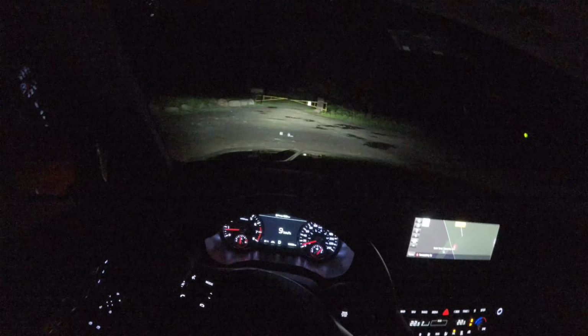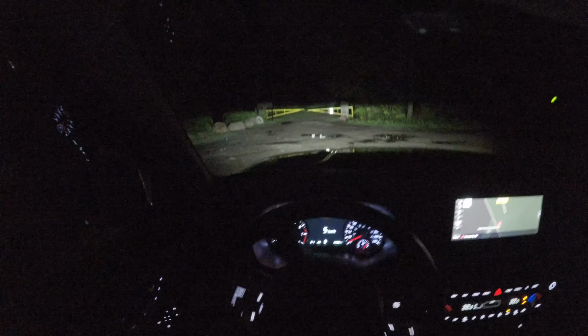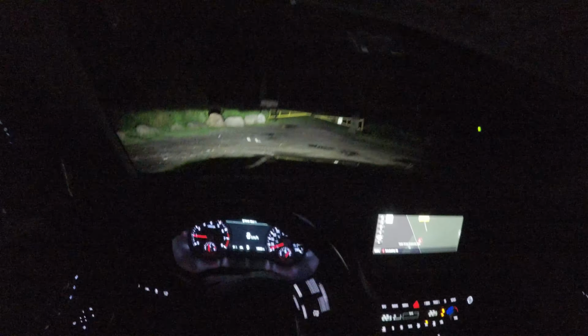Now a bit of a static test for our high beams. Of course, we're pointing down now, so I can't really see much right now. Not like in the ZR2 where we had off-road lights on top, which were pretty bright. But yeah, that's pretty much the whole POV drive here today in this Kia Telluride. I think it performed really well. So far, I'm really liking this Telluride.